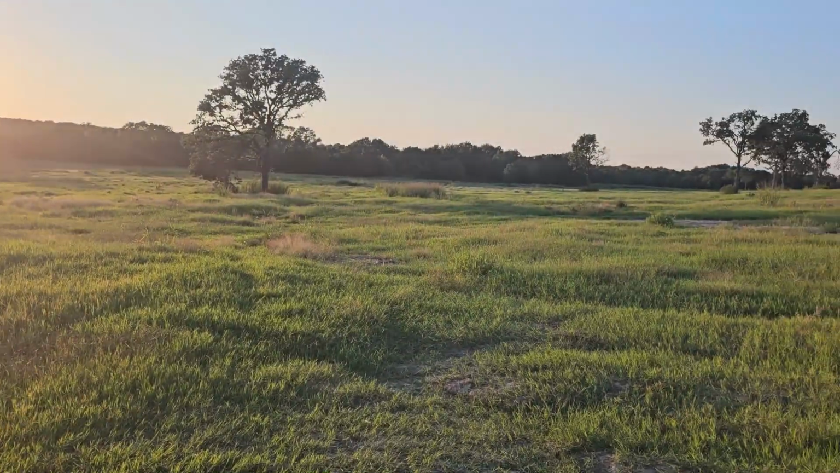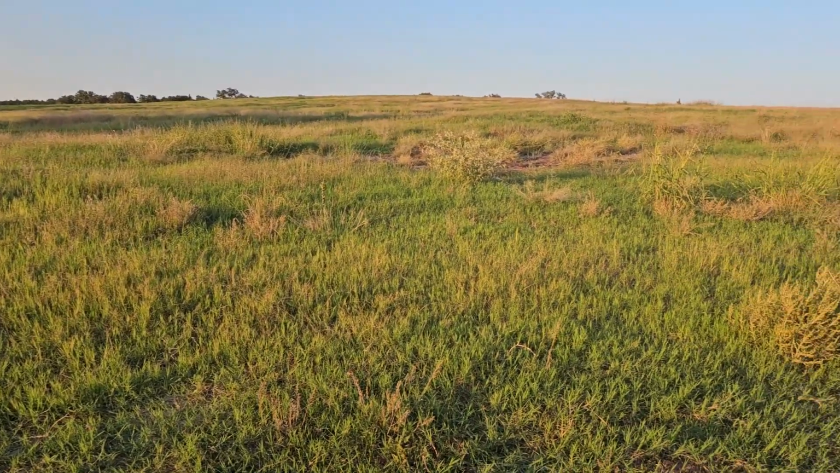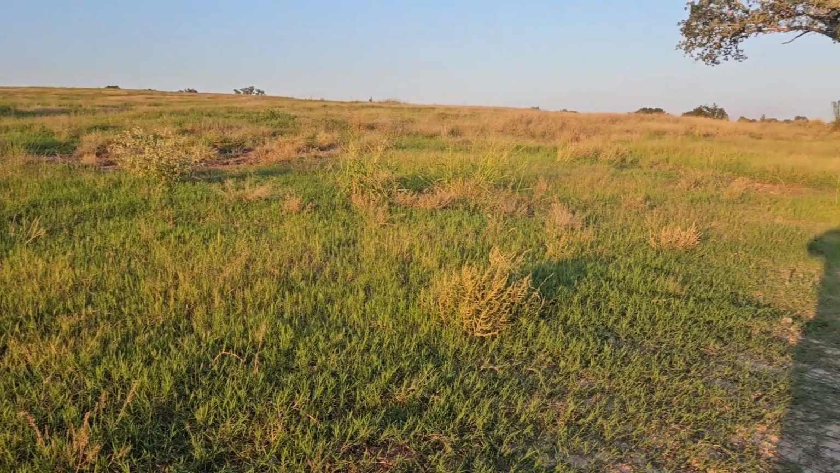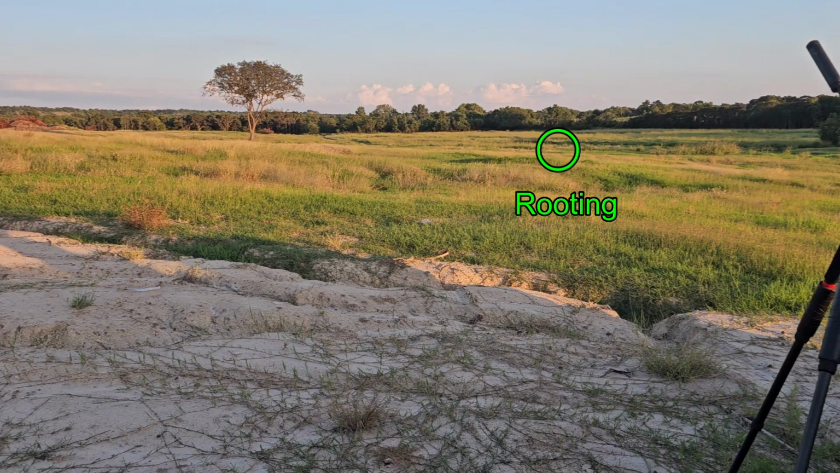This is an overview of the area that I'm hunting for this night. And I'm at the base of this large hill, and that's where I'm going to shoot the hog. And as we pan on around, that's where the rooting was. And then over here is where all the hog tracks were. And then down in front is this rut. There are ruts all over this hillside.